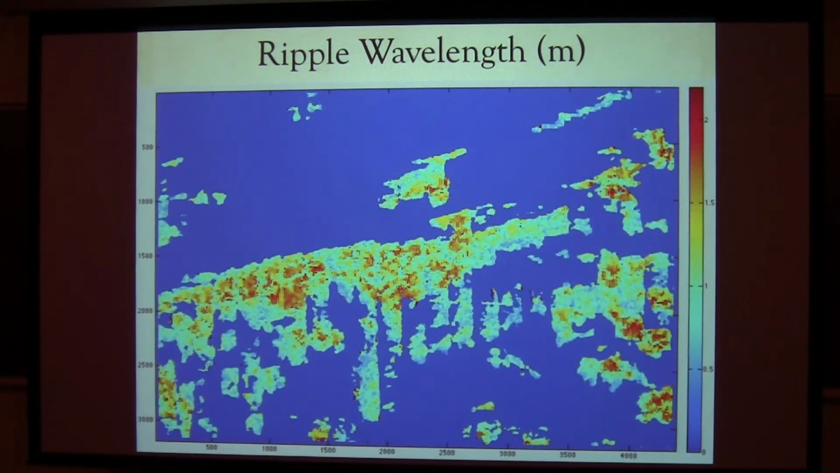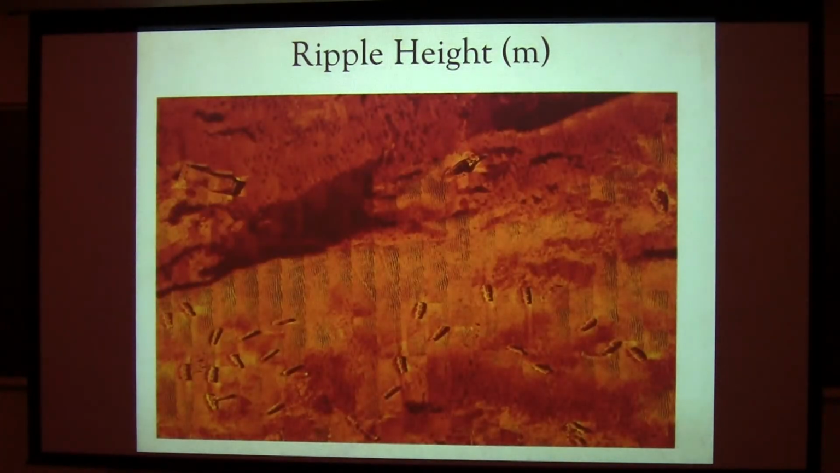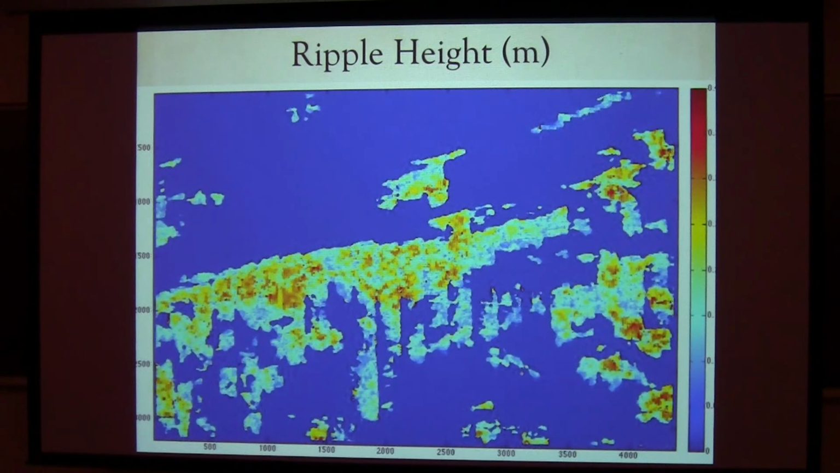Something we really haven't been able to do before with these large sorted bed-form features is to look at how they vary in their morphology, or whether they vary in their morphology. We ask the null hypothesis, perhaps. We can look at wavelength throughout that system. With the bathymetry, we could look at ripple height. This is actually modeled ripple height based on assumed steepness of ripples.